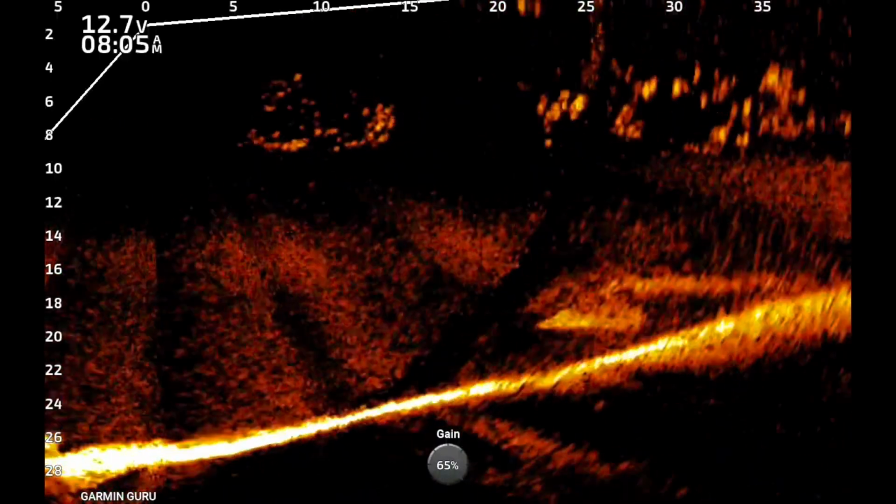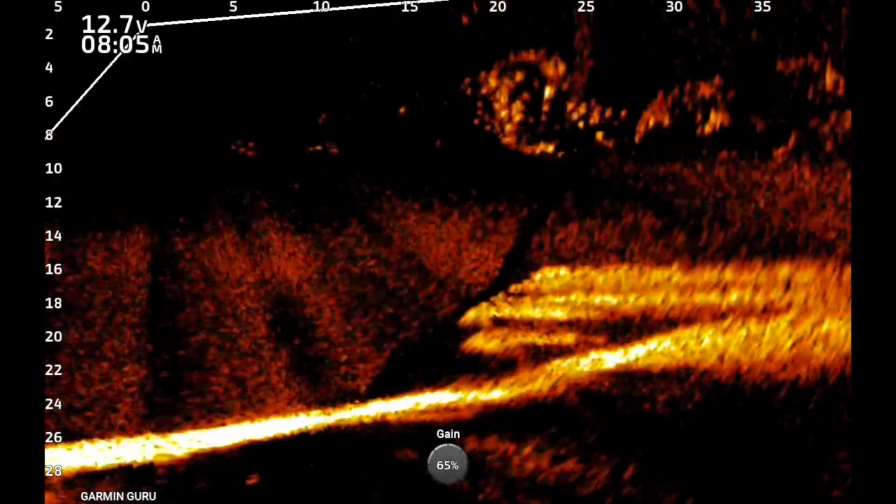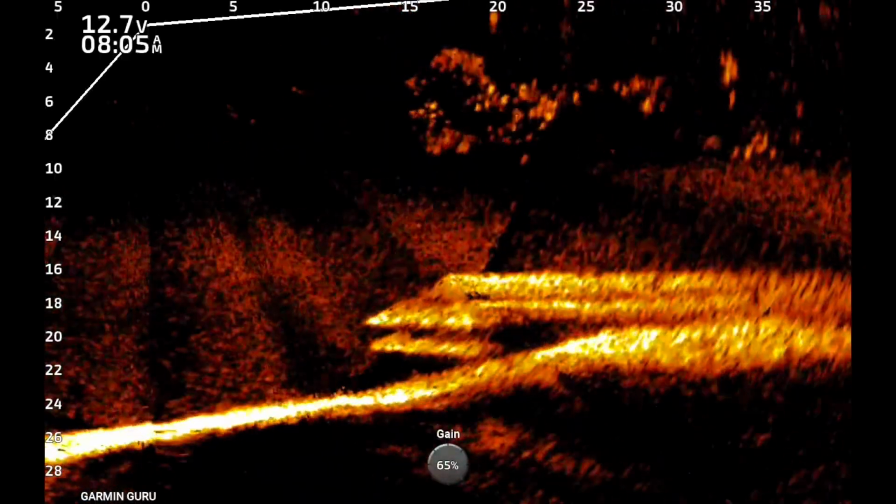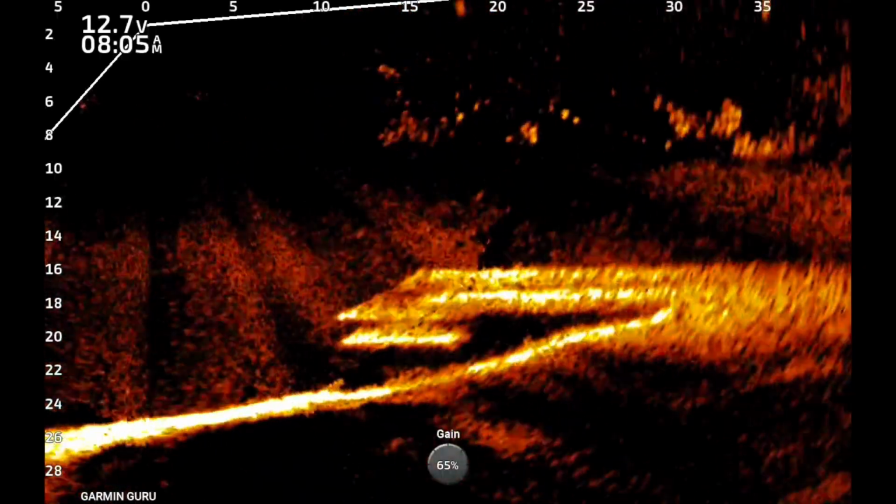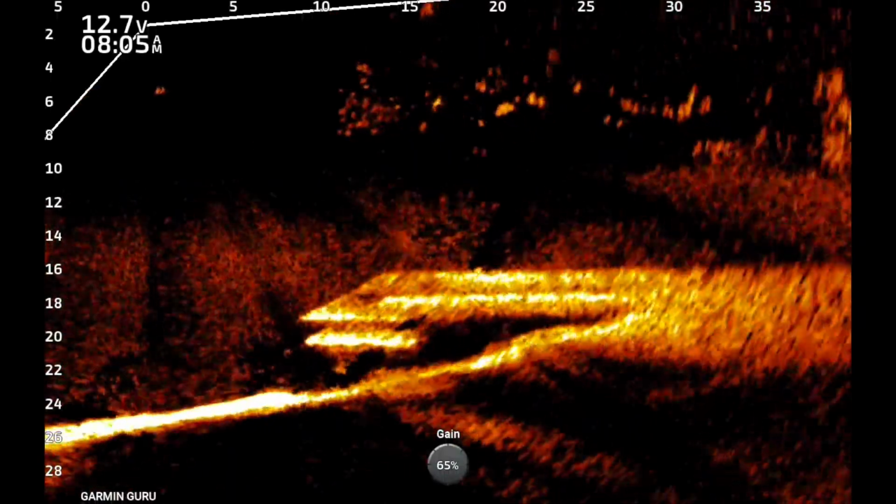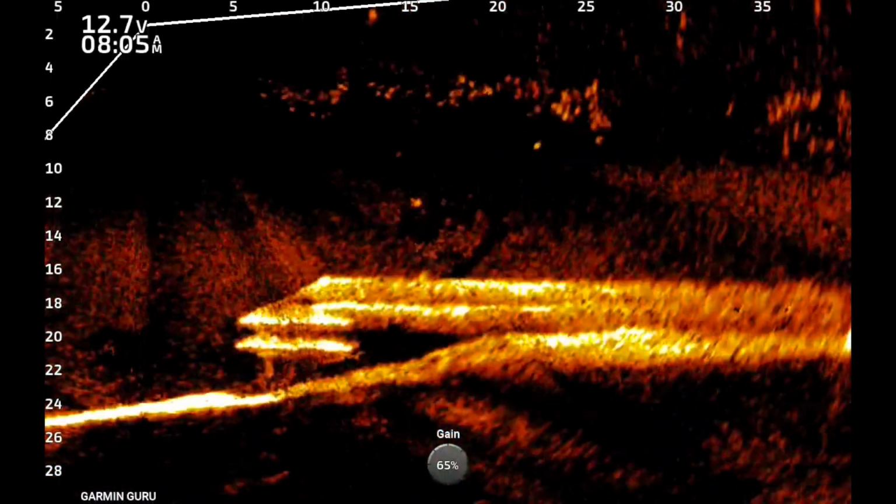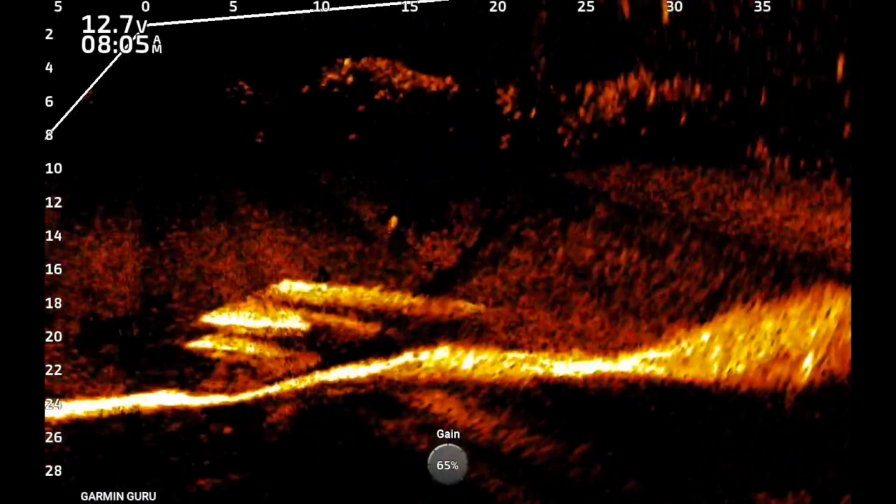Now the pipe is actually down in the thermocline, and there's a few things you can learn from this picture. Beautiful view of the pipe again, but look how the fish will not go below that thermocline. There's not a single fish inside that. Look how they're literally sitting on top of that thermocline. They're not entering the thermocline.